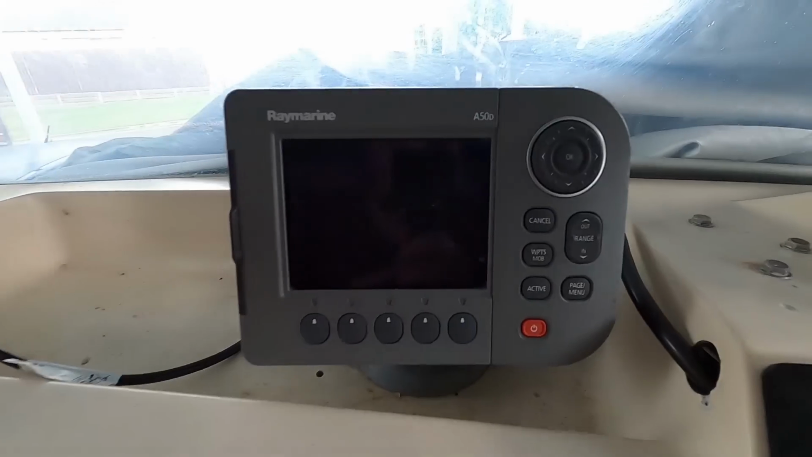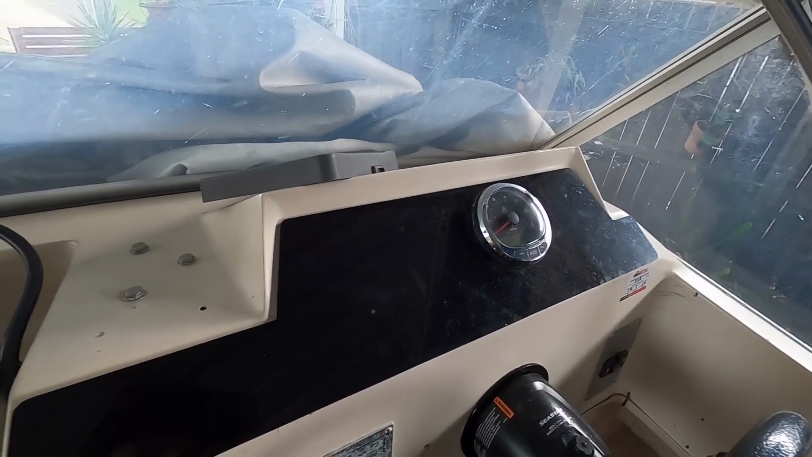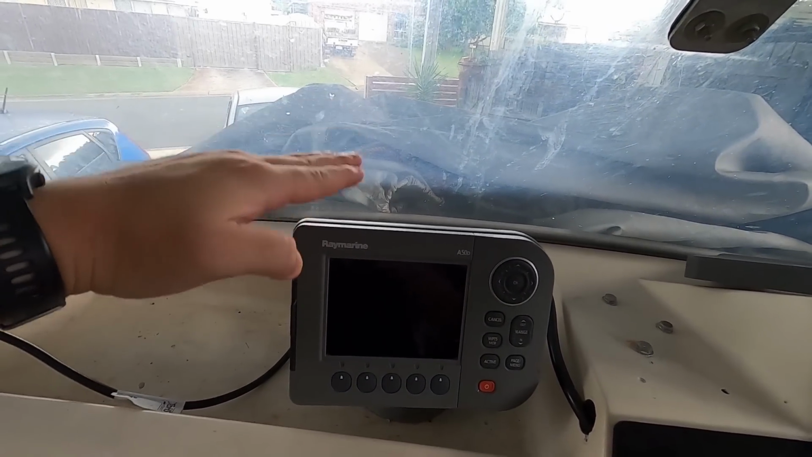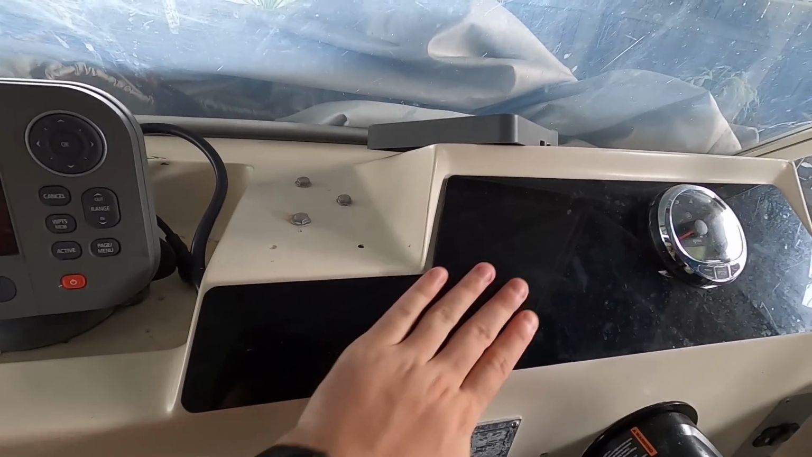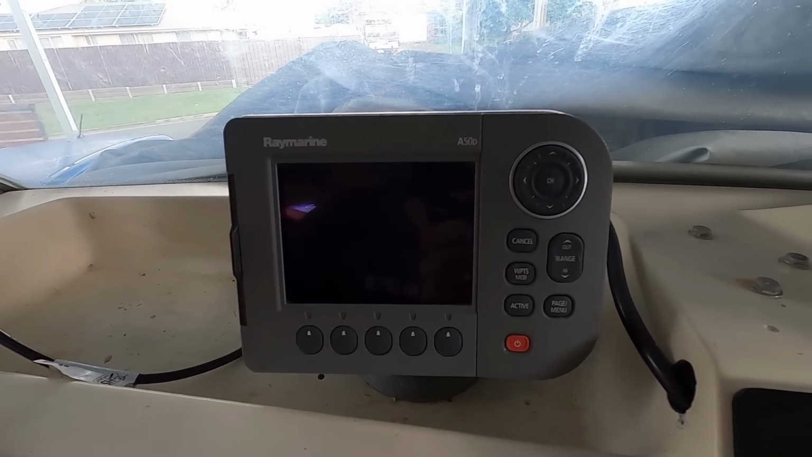Now it is only a smaller screen and sounder, and that's because we don't have that much space on the dash of the boat, as I'll show you here. And this is it compared to the rest of the dash. As you can see, there's not much space between the windshield. We don't have a lot of space here for screens, so it works well. So it just fits nicely up the front. We can take it on and off if we want to, and just as I said, it doesn't take up as much space as some of these new massive big screens.